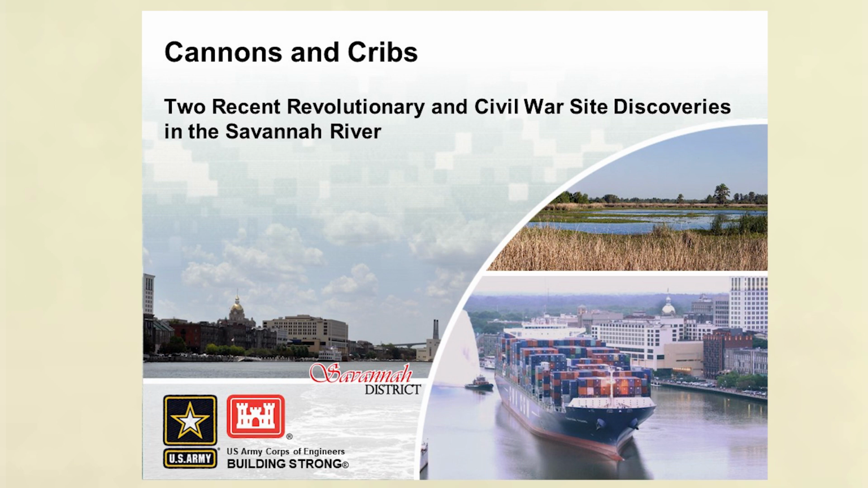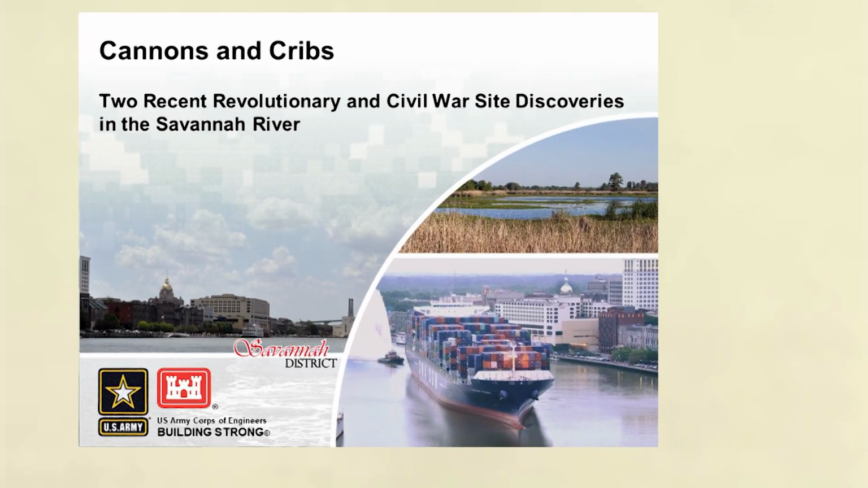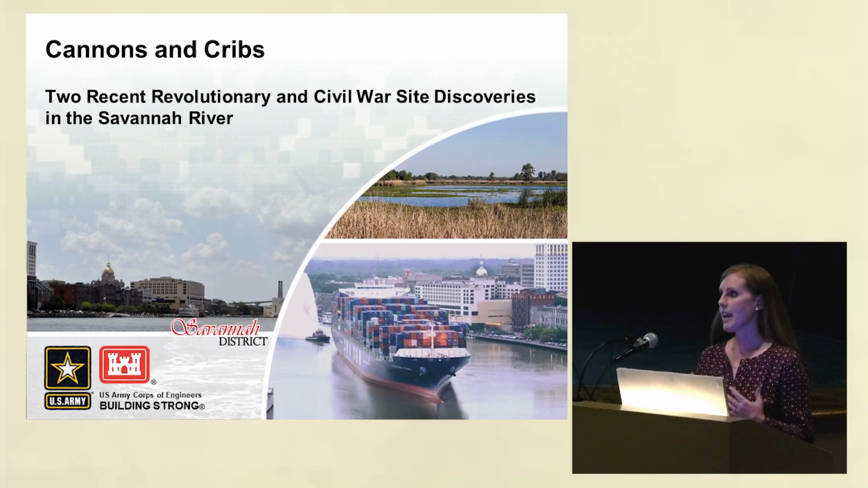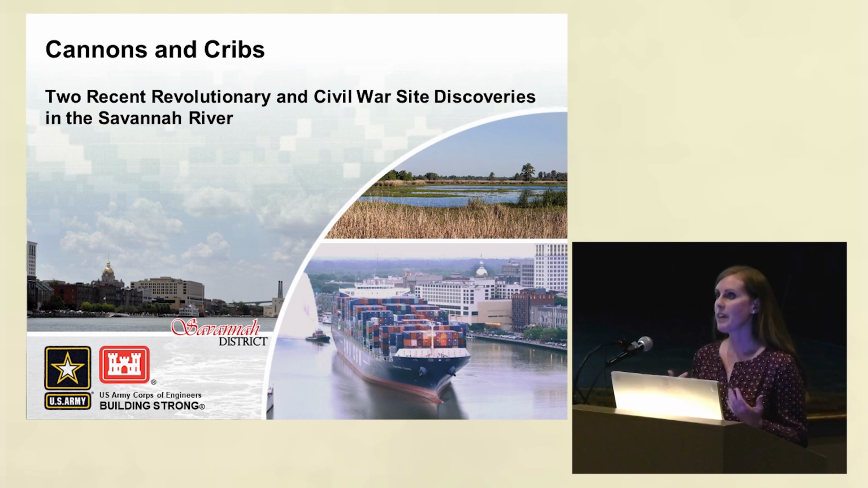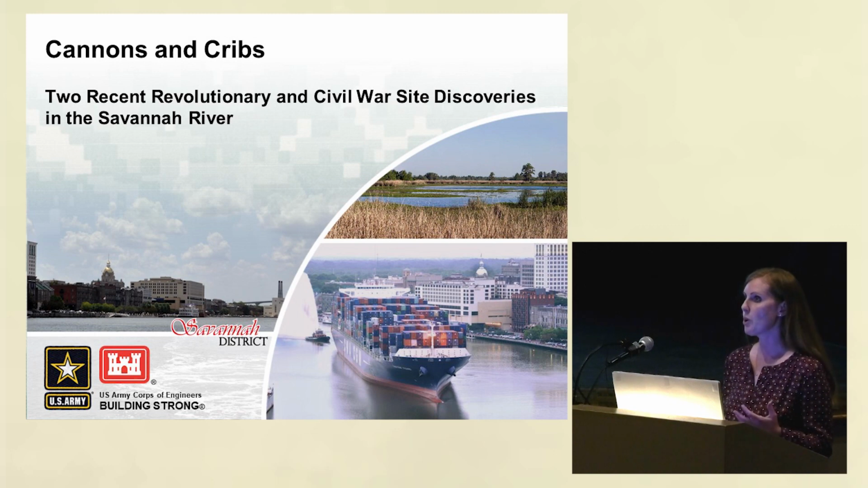So really to start, I have to talk a little bit about the Savannah Harbor Expansion Project because without it, we would not be here tonight. The project is a large deepening project. So you can see here on the slide, there's a very large cargo ship. Well, for the Savannah port, they want to deepen the harbor so that we can have even more river commerce, larger cargo ships coming into the city. And it's gonna bring some really incredible benefits to the Savannah area.